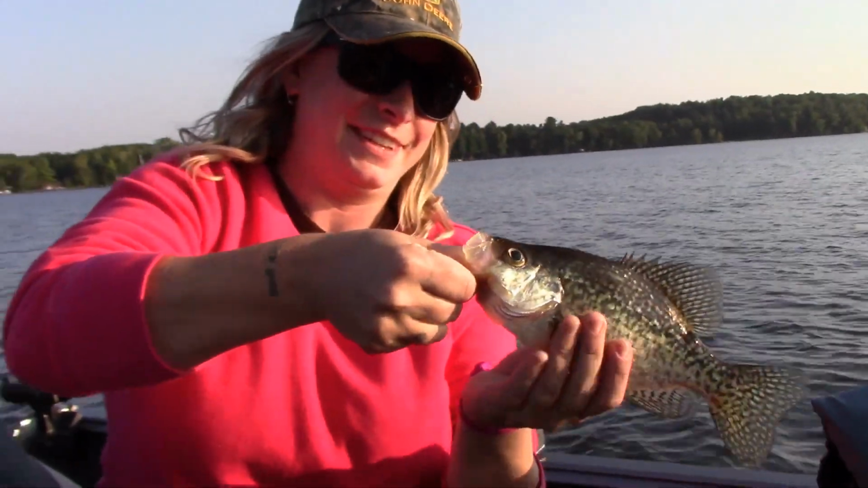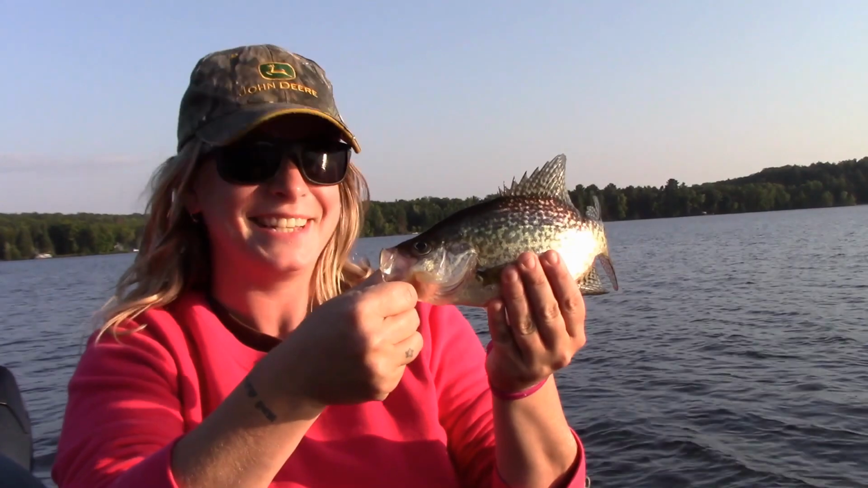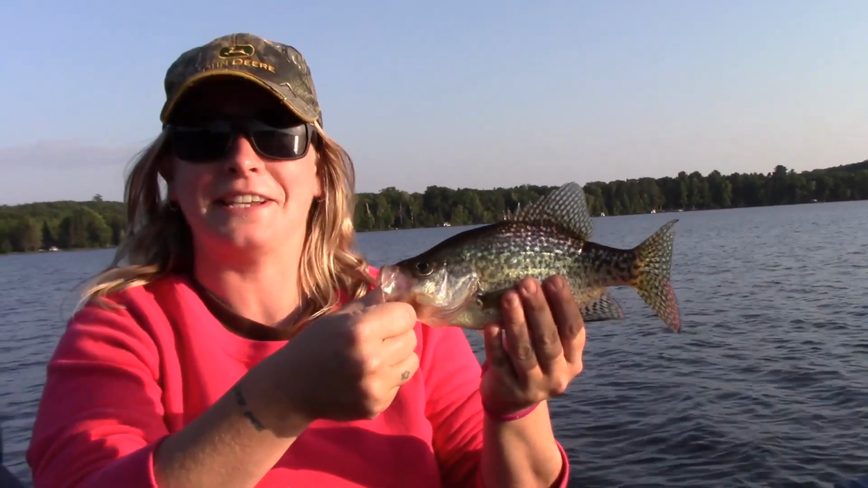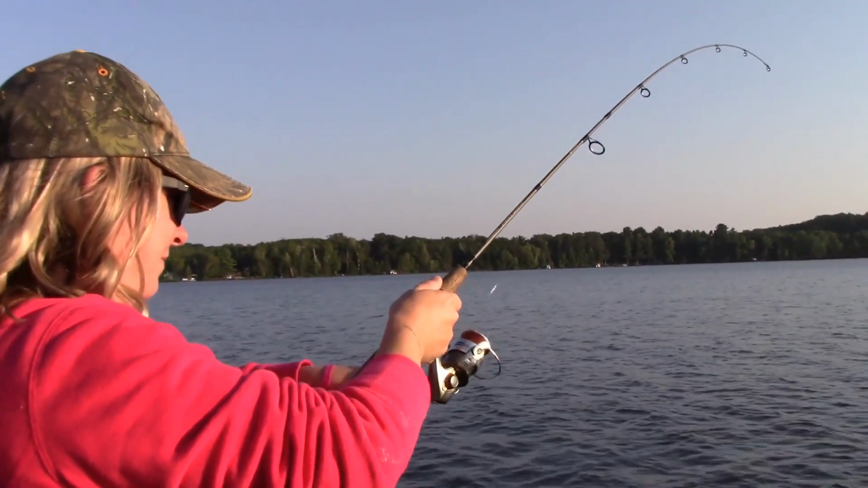Okay, what do you got there? You got another crappie. About the 8th one in 15 minutes. Yep. So just that same technique we've been using. It's so much like ice fishing. It's a great comparison. You got a fish on there. You got another one.